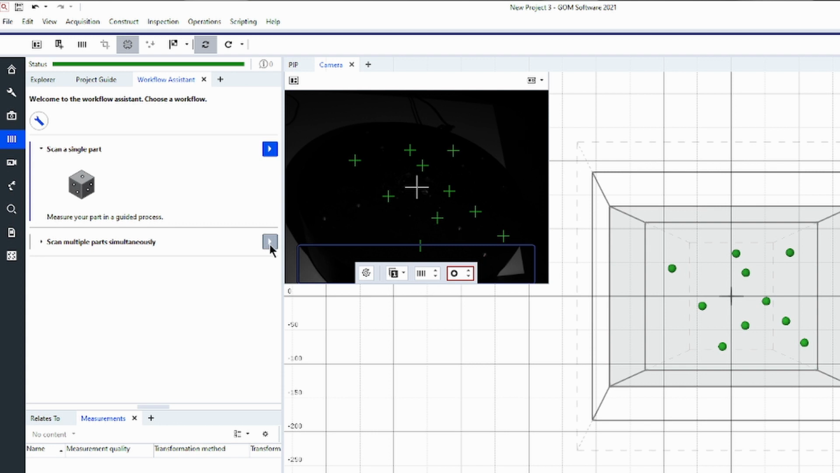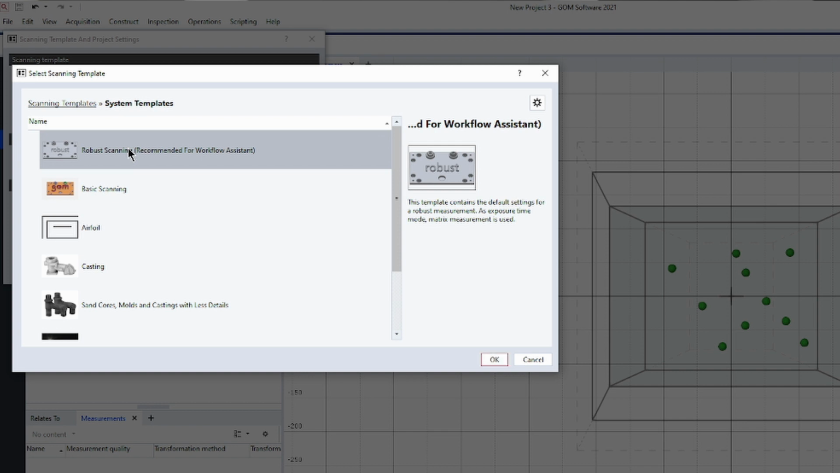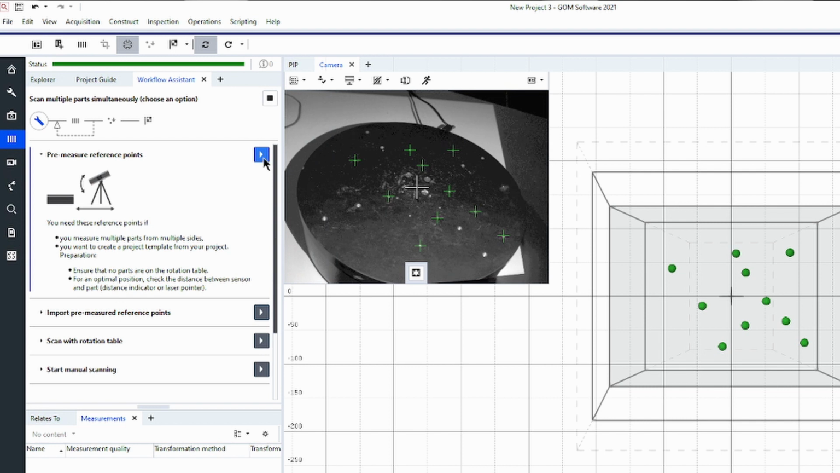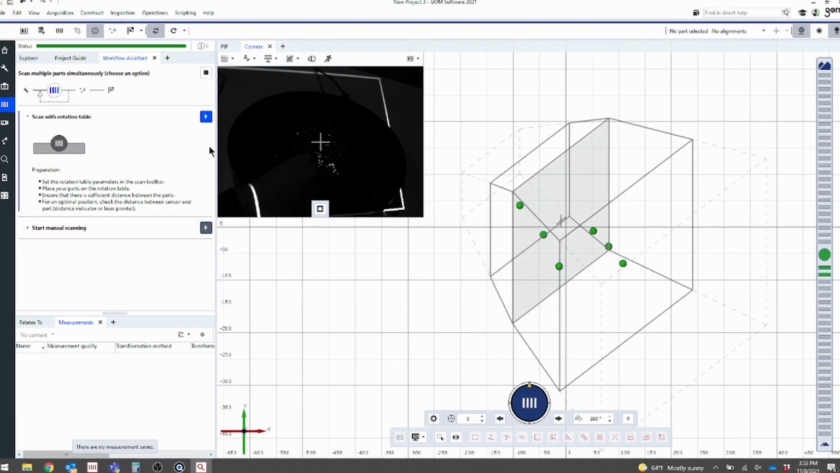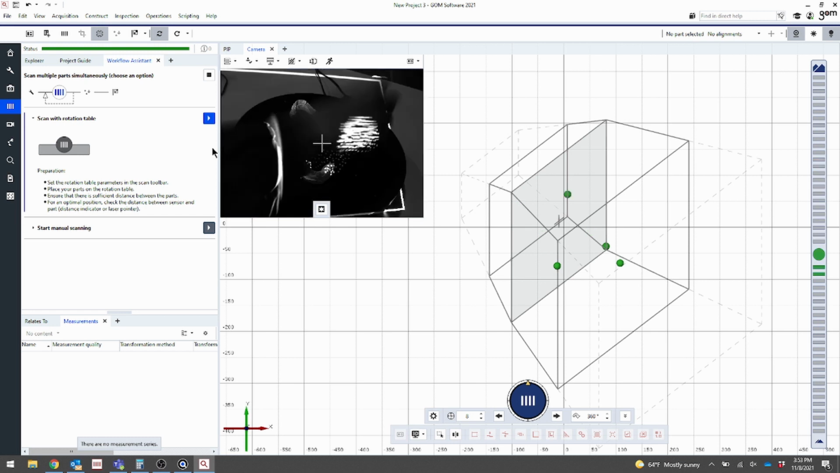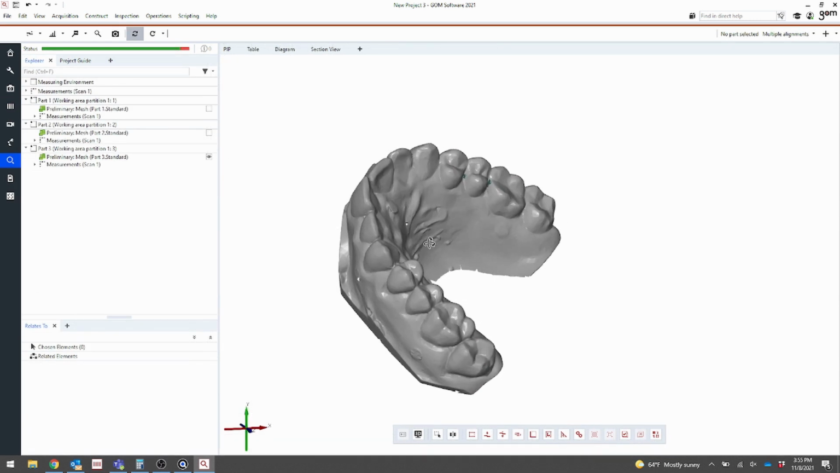Each step of the scanning process greets you with clear instructions and only relevant options to help you get high-quality scan data. For example, first choose whether you'll be scanning multiple parts at once or just a single part. If you're using a rotation table, you can set up the number of rotations to get complete coverage of your geometries. Or you can go straight into manual scanning. Then flip over the part if you need to scan the other side and continue scanning until complete. You can also make use of photogrammetry data, reference points or frames, and scanning templates directly in the Workflow Assistant. And if you run into any issues during scanning, we'll even offer you guided solutions.